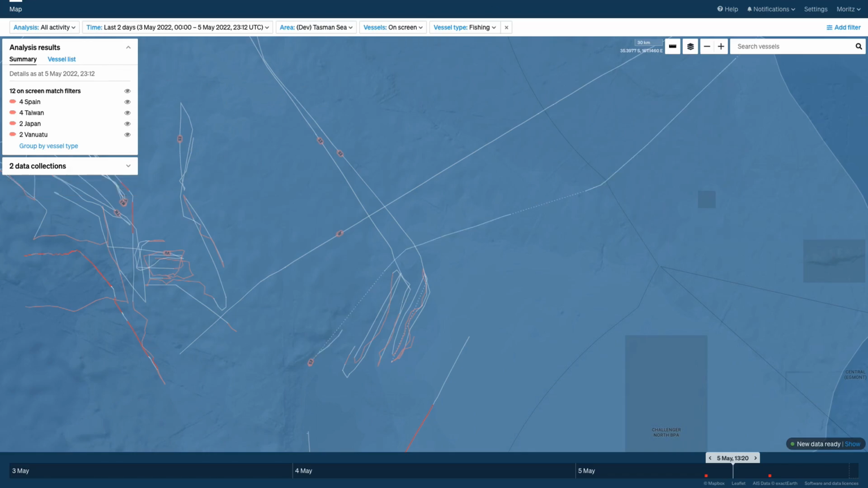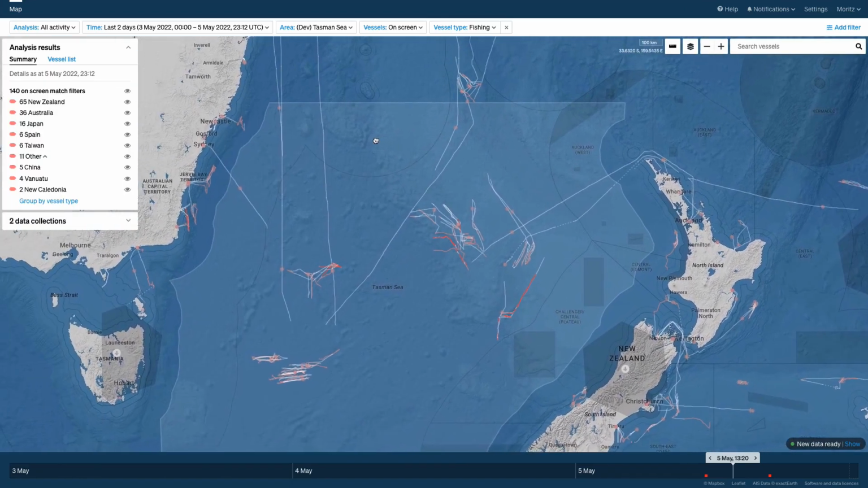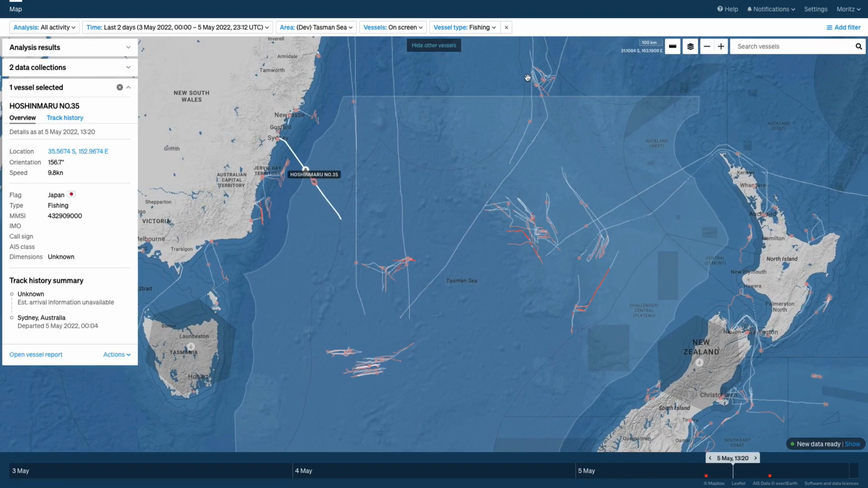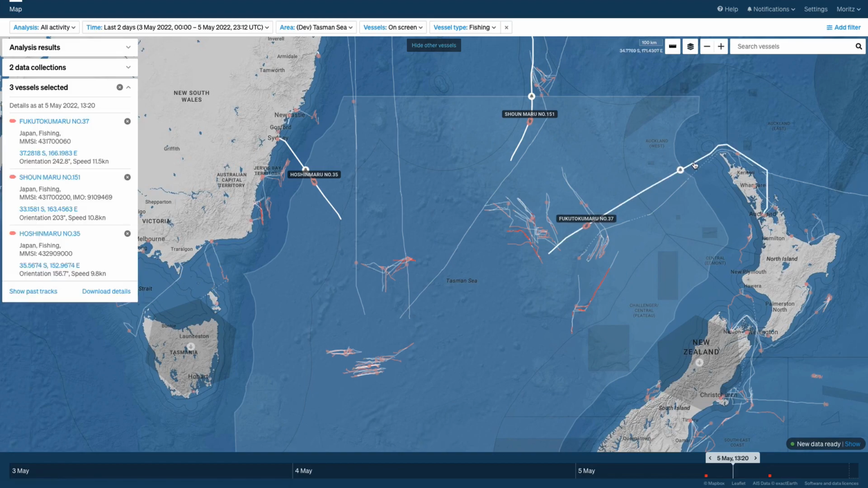Now, over the last 24 hours, 3 more ships have entered our area of interest here. This one, this one, and this one. We can see that these are all Japanese fishing boats that are probably also heading to the southwest corner here.